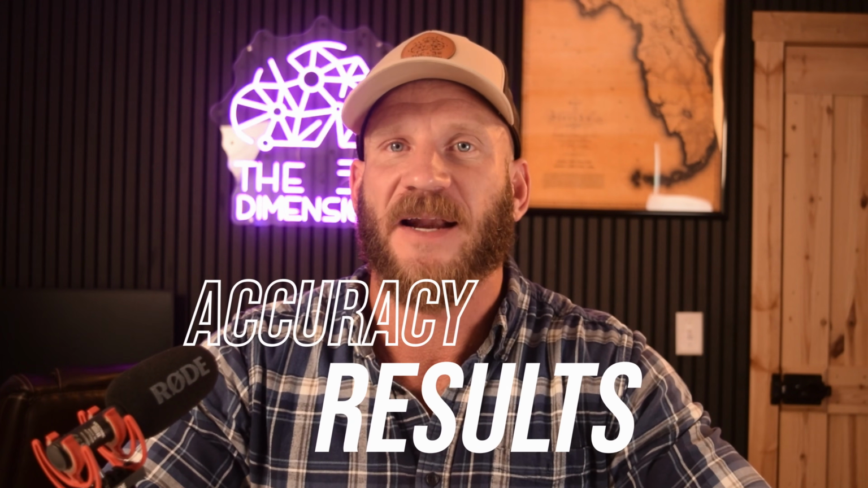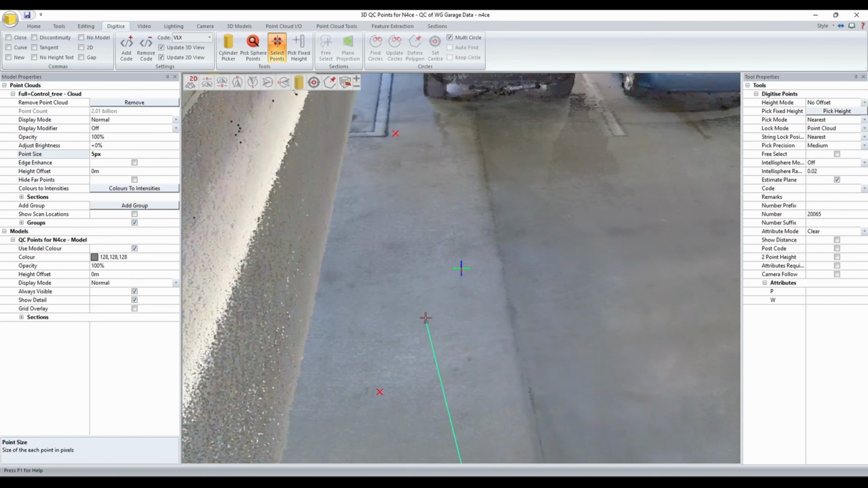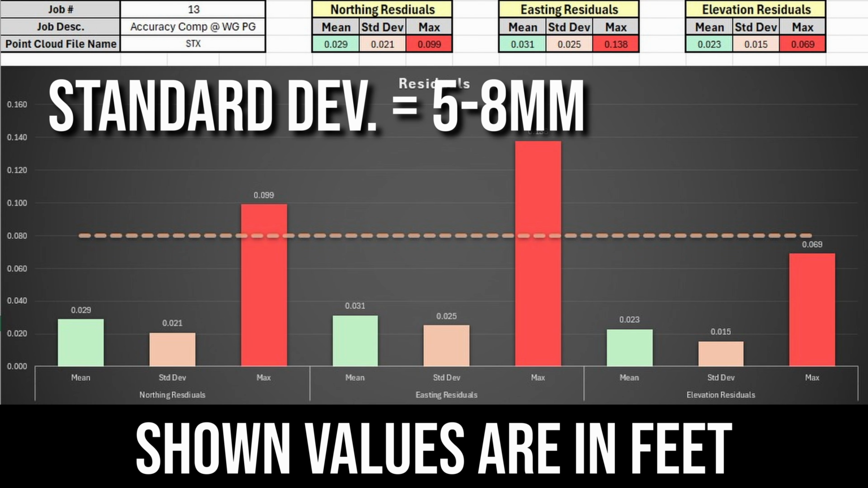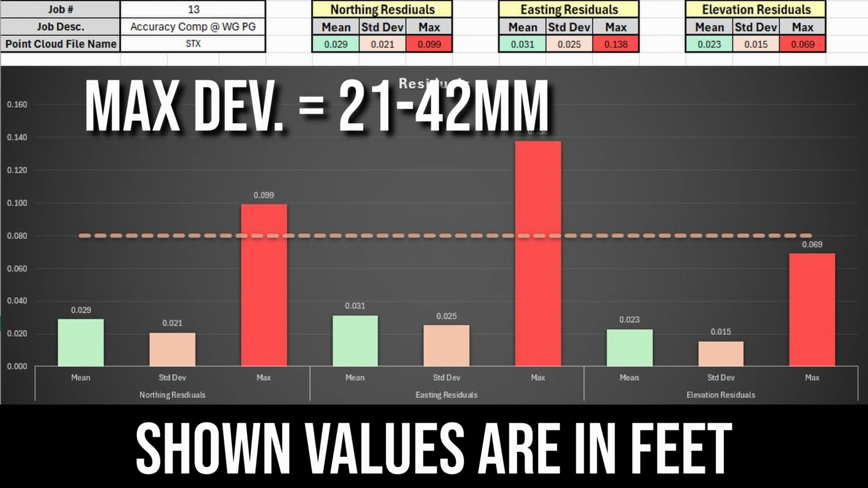A couple weeks after data collection, I got the processed point cloud back, which I ran through my QC process that created over 2,000 unique checkshot baselines using the 120-plus discrete checkpoints. If you want more information about how this process works, check out my video on measuring point cloud accuracy. The standard deviations of the residuals ranged from 5 to 8 millimeters depending on the axis, but with max deviations between 21 and 42 millimeters, about 3 times worse than the results I measured from the FlexScanner VLX3.